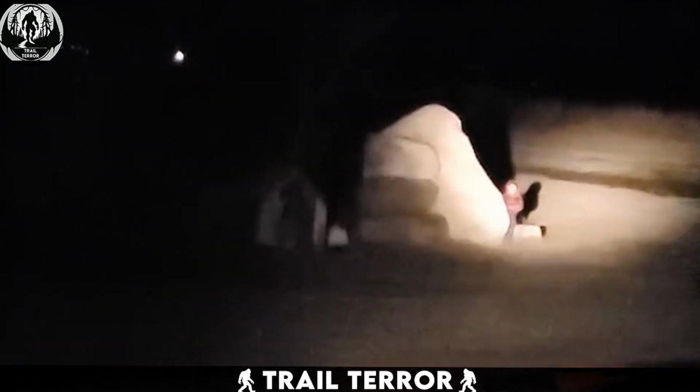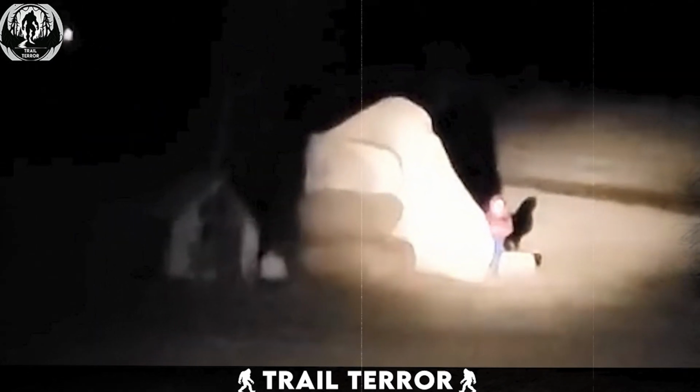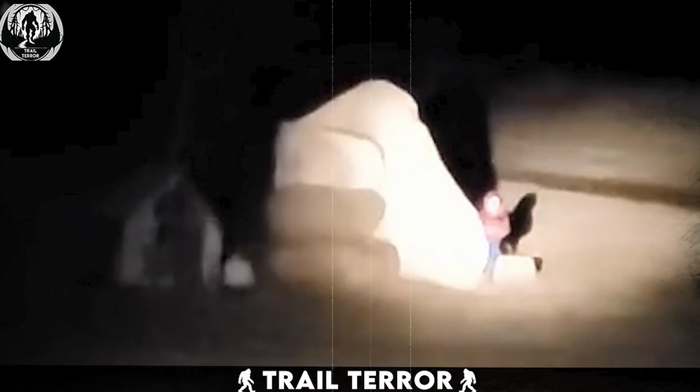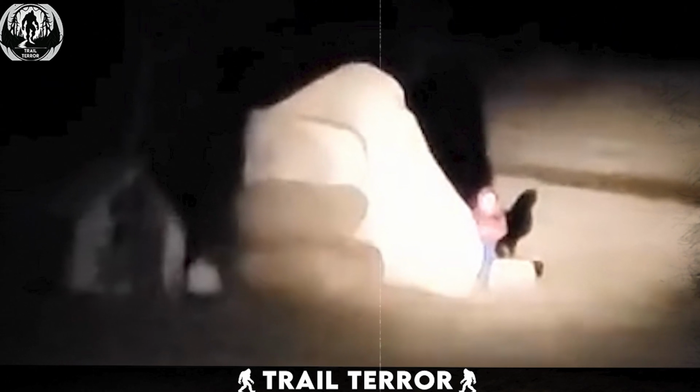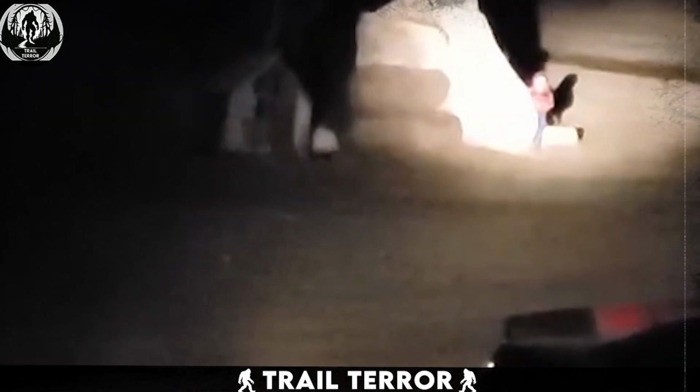The appearance of this diminutive figure in the dead of night is quite unsettling. It's not every day that one comes across such a mysterious entity, especially in the familiar surroundings of one's own home. The figure's sudden emergence and its curious appearance raise many questions. Does anyone know what these creatures are?